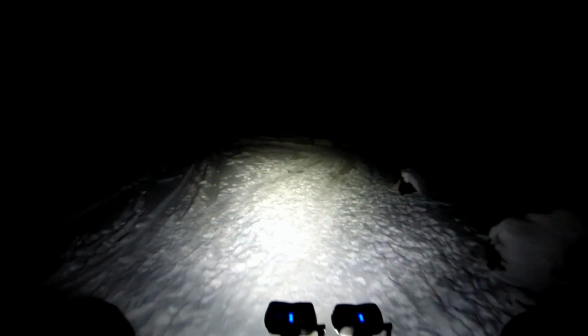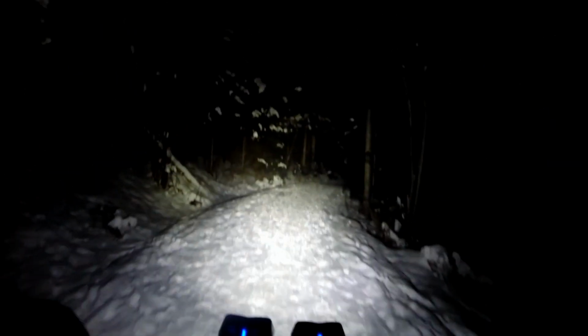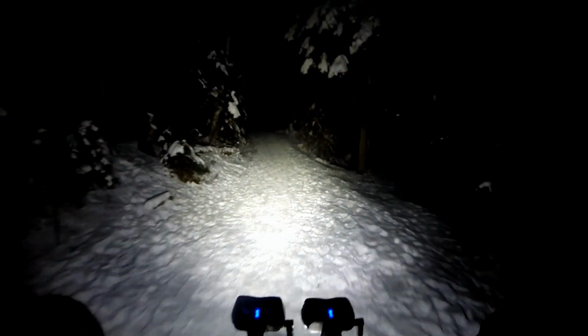So we're just going to go do essentially a kind of a big loop. It'll take us to the furthest rideable trails in the Cascades. I know there's a trail that continues on upstream. We used to ride it in the 90s, but unless it gets regular use in the wintertime, it will be completely unrideable.